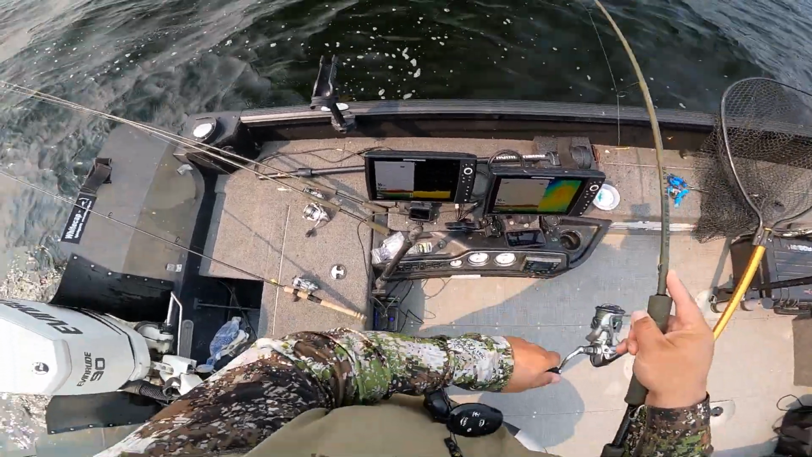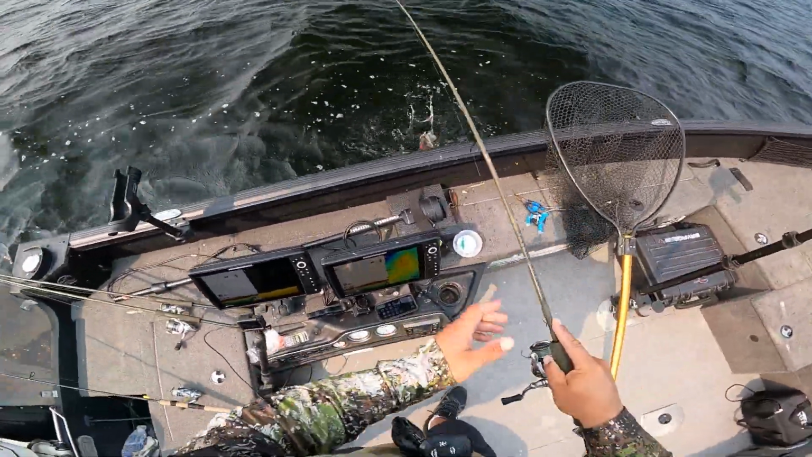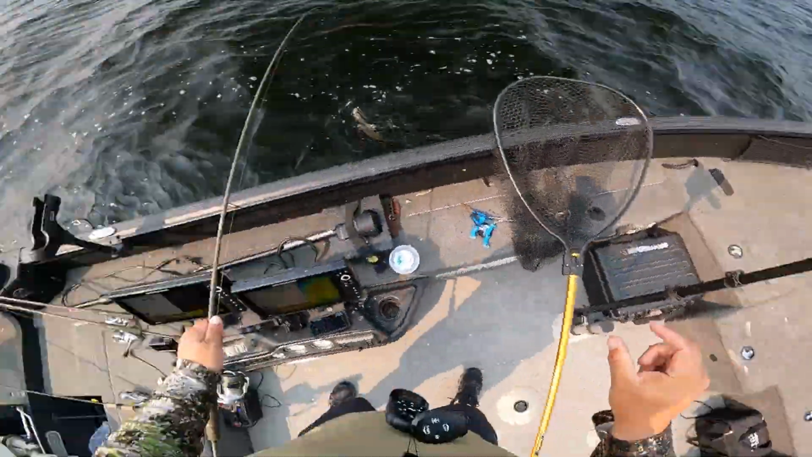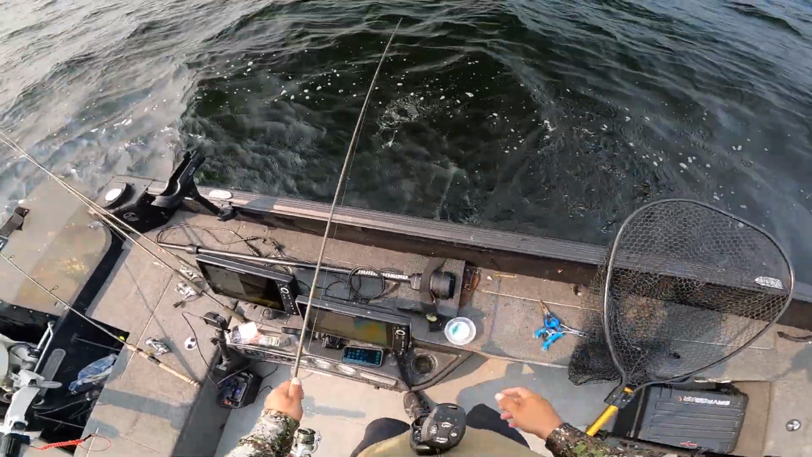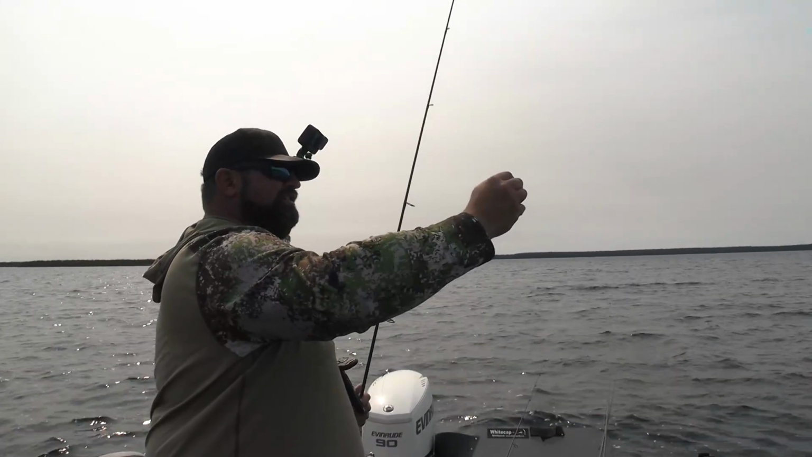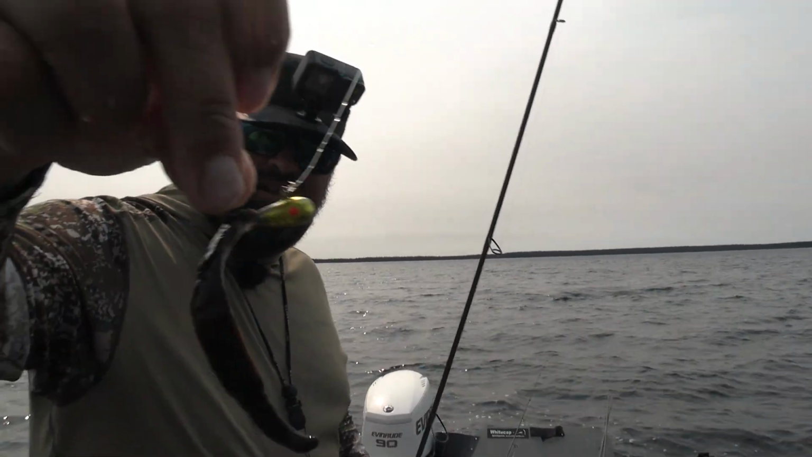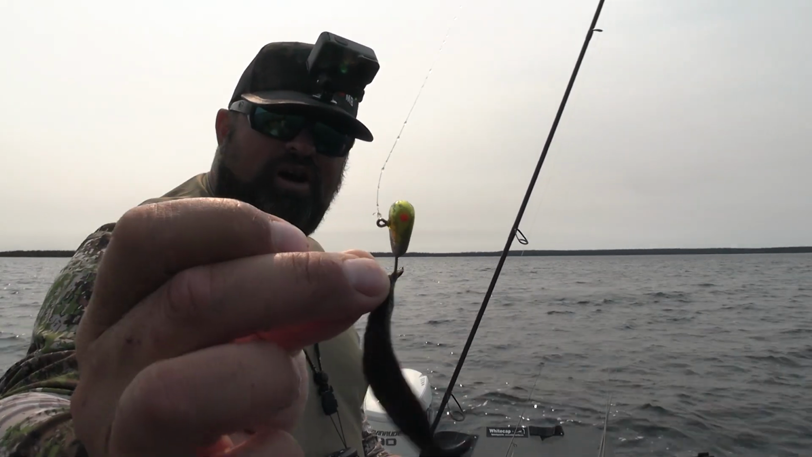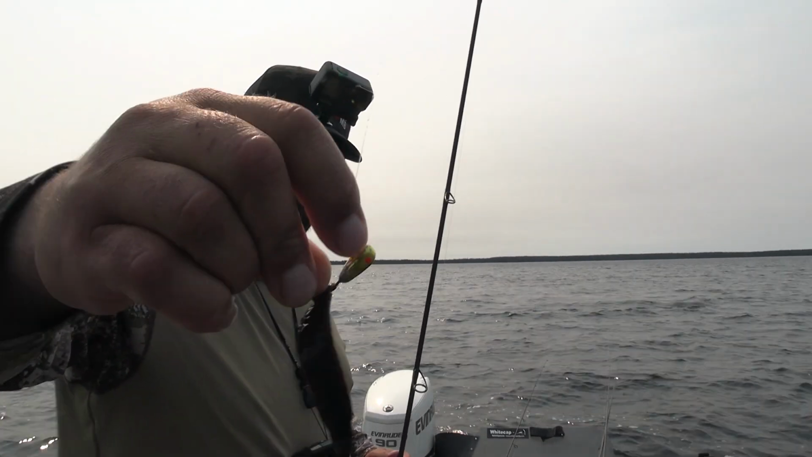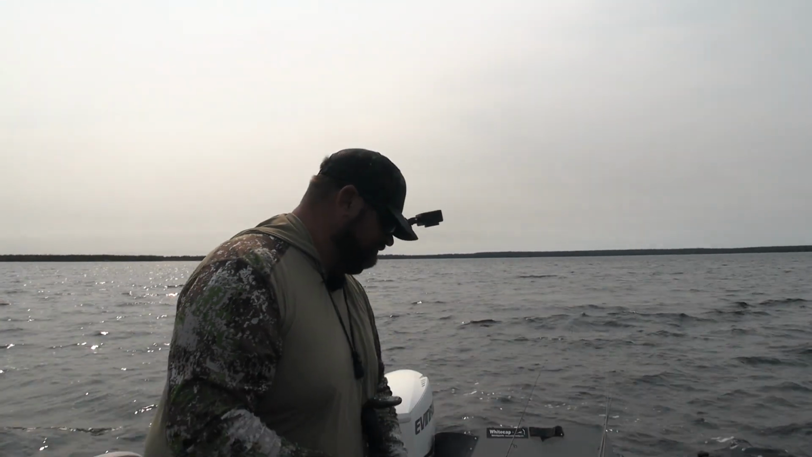I've got a little bit different jig on right now for the live leech, just something with a shorter shank. Oh, spit it, perfect. Oh, it kept my leech. Bonus. This is a Lindy live bait jig. The gold's kind of worn off already, but these jigs work really good for live minnows and live leeches.